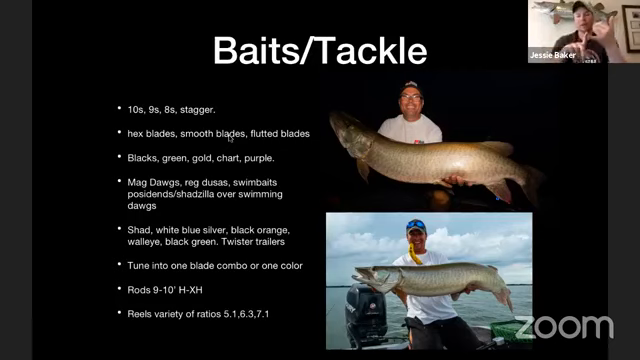I definitely prefer the 5-1 and the 6-3 for blades. If you're going to do the 10s, 12s, supermodels, definitely the 5-1. If you're going to do 8s, 9s, and 7s, the 6-3s, 7-1s. If you want to burn them, go for it. They're a super nice reel.